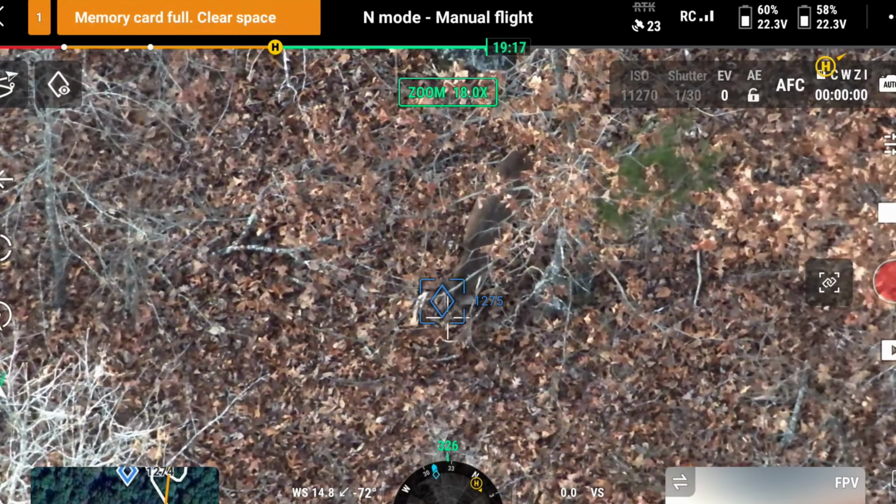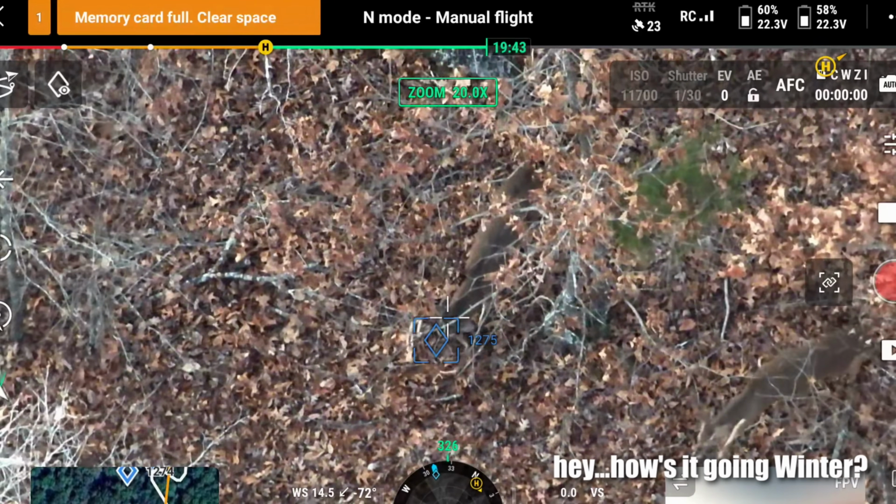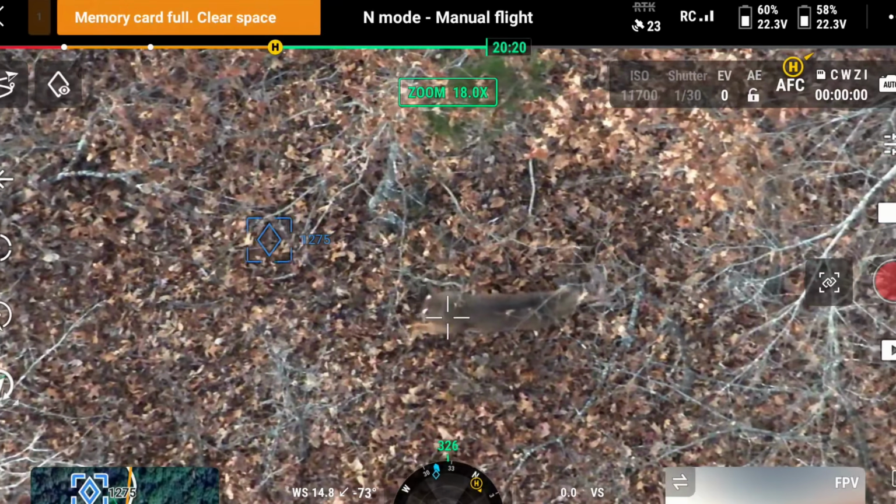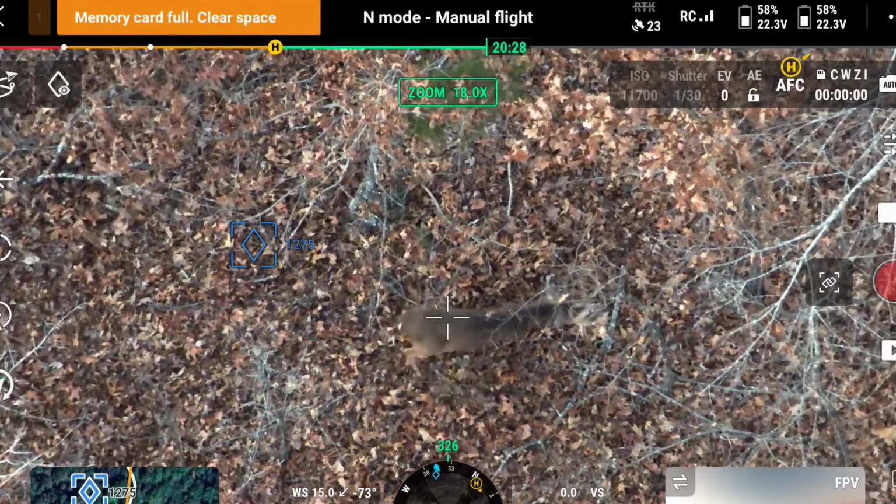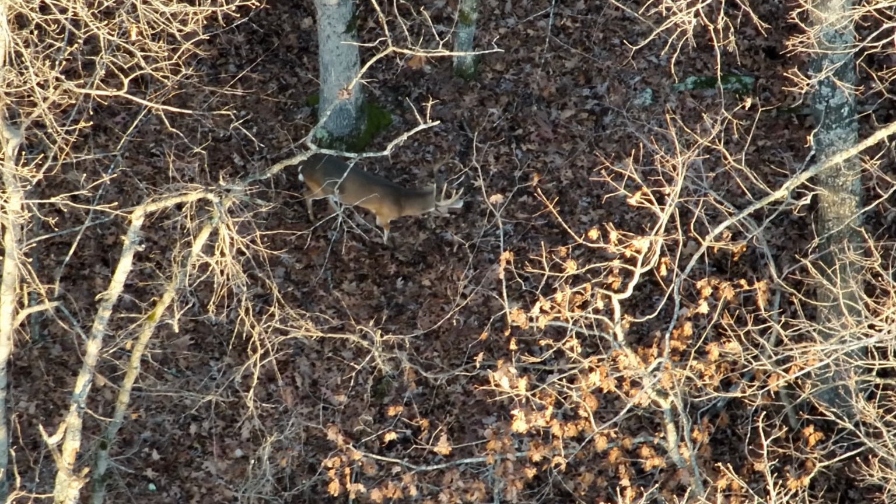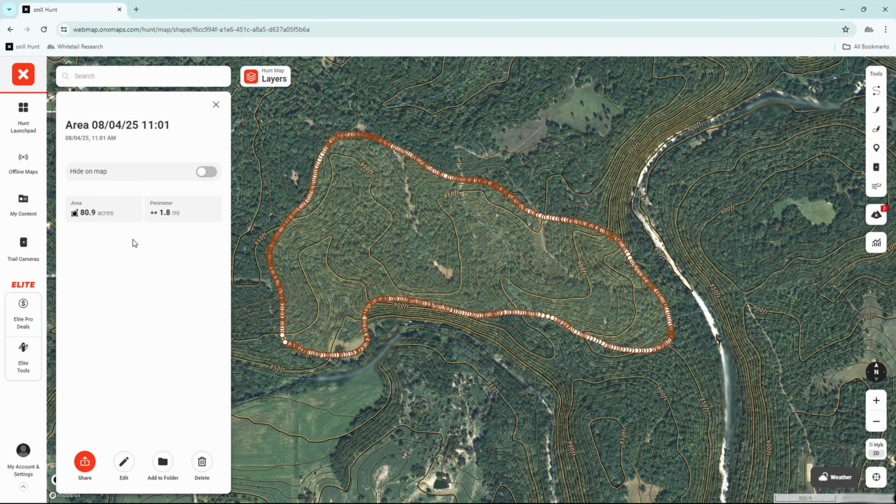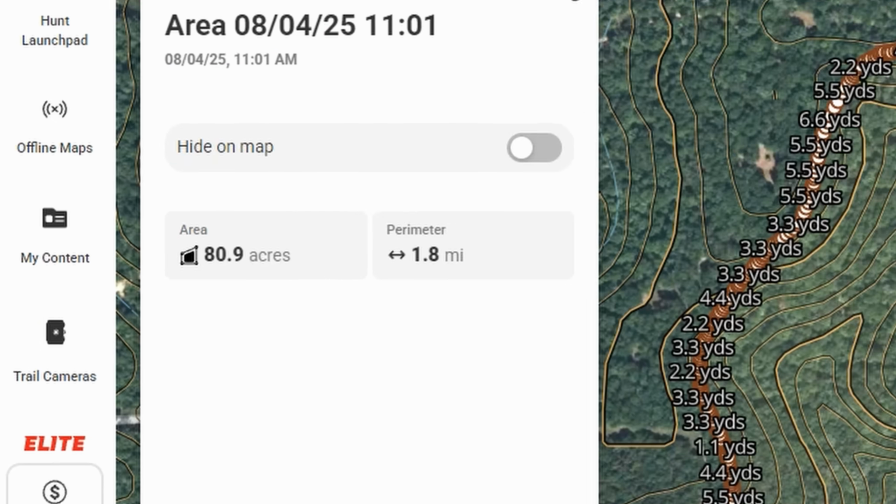It took me a second to register that this wasn't Winter, but once I saw the frame on this thing, a clean 6x5, I knew I immediately had a new character on the board. From that day on, he became a staple in this area, and he had the smallest home range of any buck I've ever recorded, just about 80 acres.